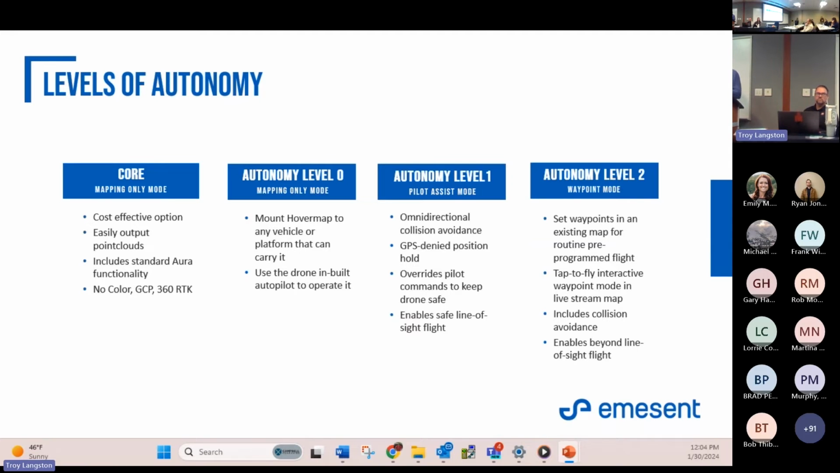There are additional add-ons if you want that. But if all you're doing is utilizing the point cloud, that's ideal for you. You can still mount it to a drone, but it's just going to be payload at that point. With Mapping, essentially the same as Core, except you do get colorization, GCP, RTK, and 360 camera availability to do processing.